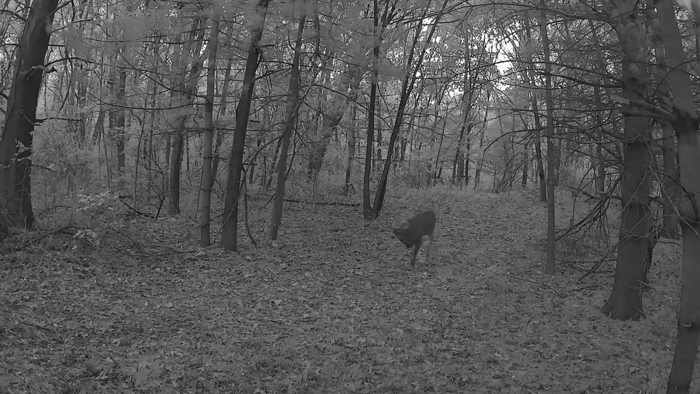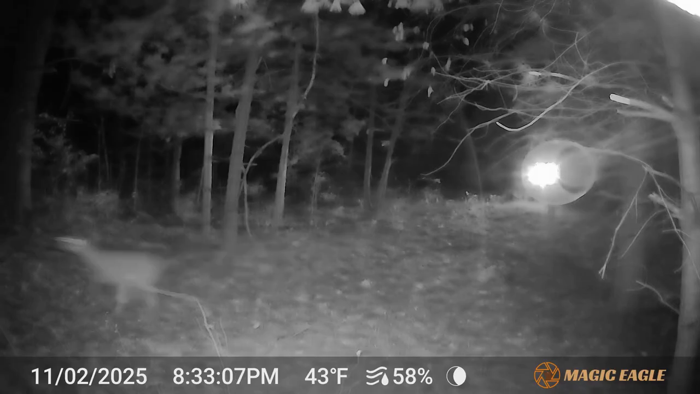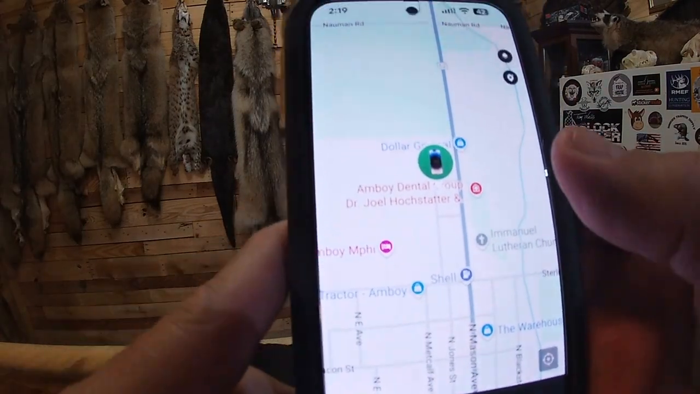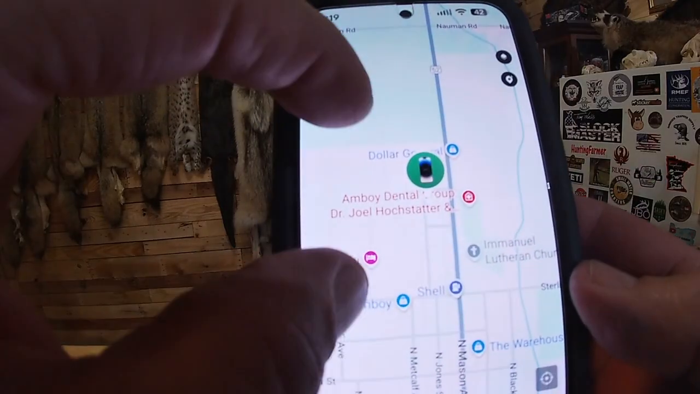But like I said, overall I like the camera. Very nice with the solar panel. I don't have to go out there. I don't have to do nothing. Always tells you, I can go here to map. And it's going to tell me, well, right there is where this is my phone. It keeps track of your phone.